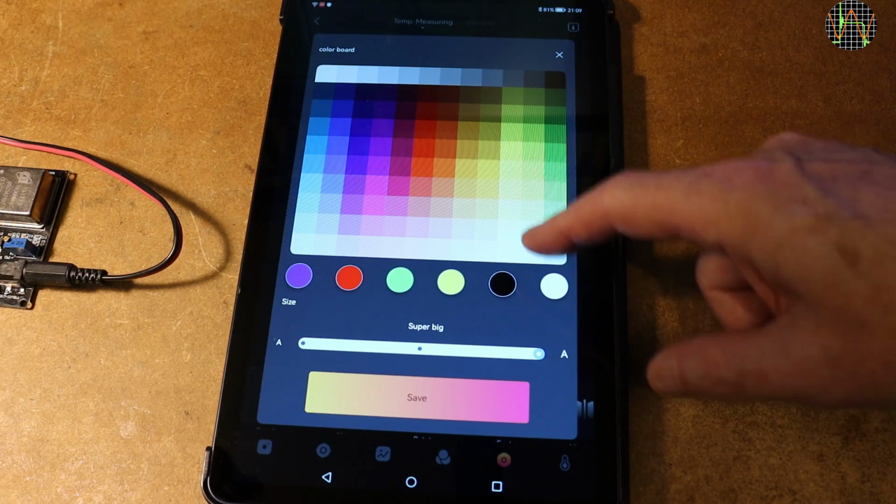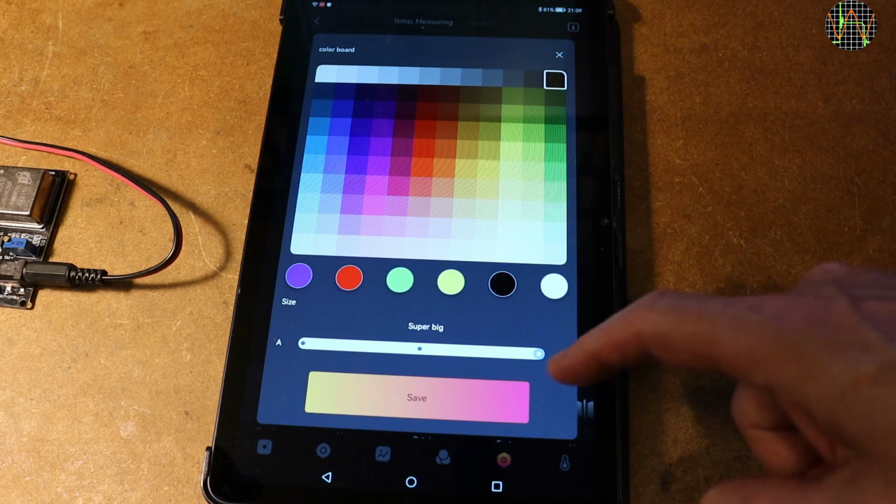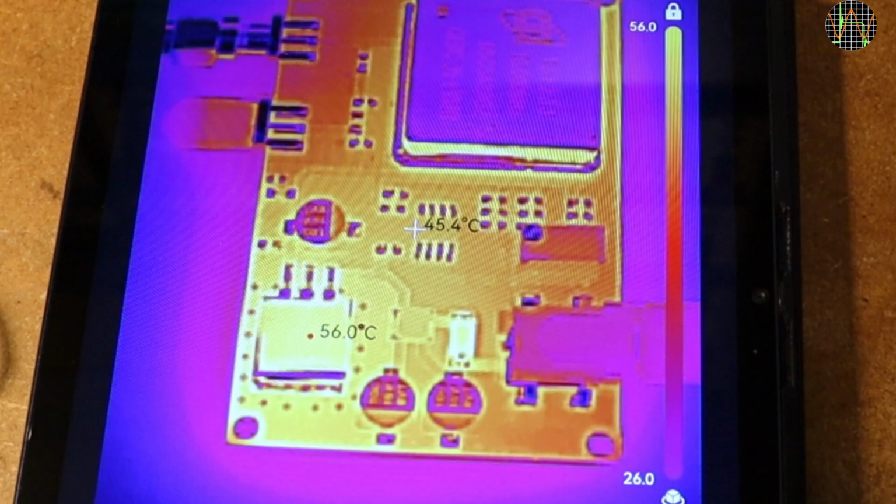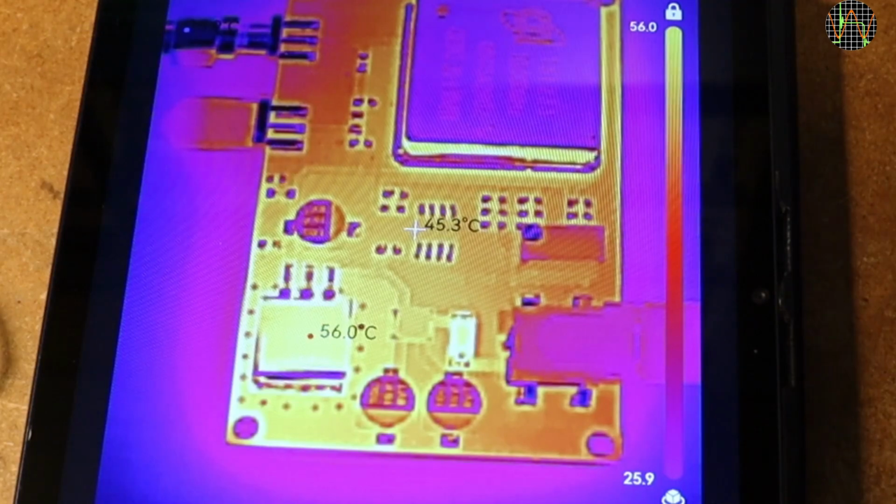For that, I need to change the color. You can use 6 color circles on the screen or the color board above. I just use black here, and now it's possible to read the temperature on the regulator, which with about 56 degrees Celsius or 133 degrees Fahrenheit is the hottest object in view.